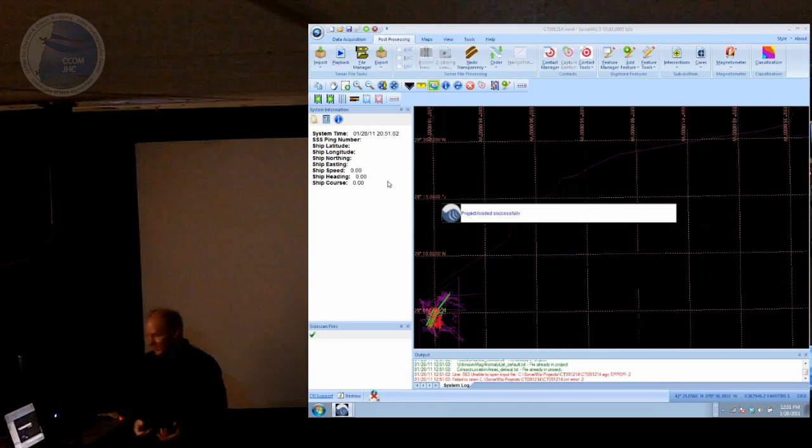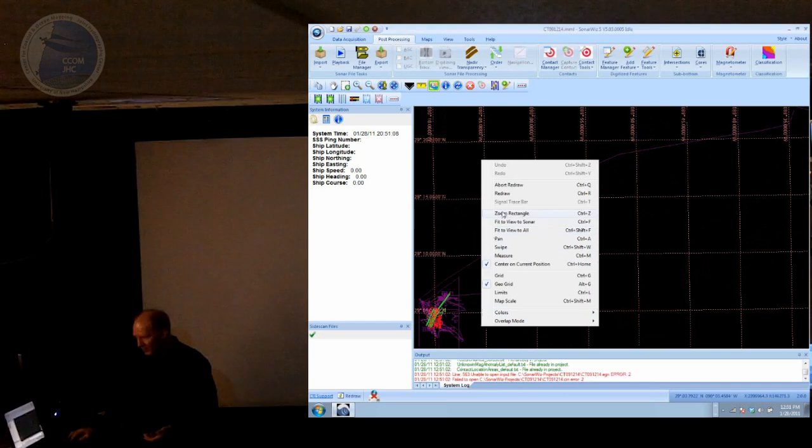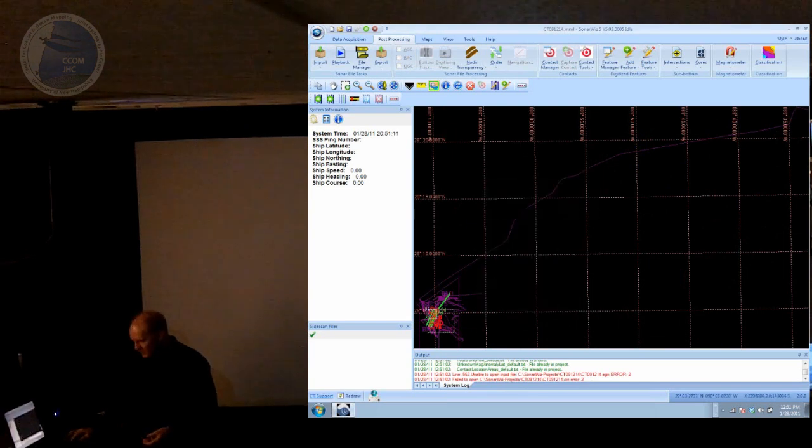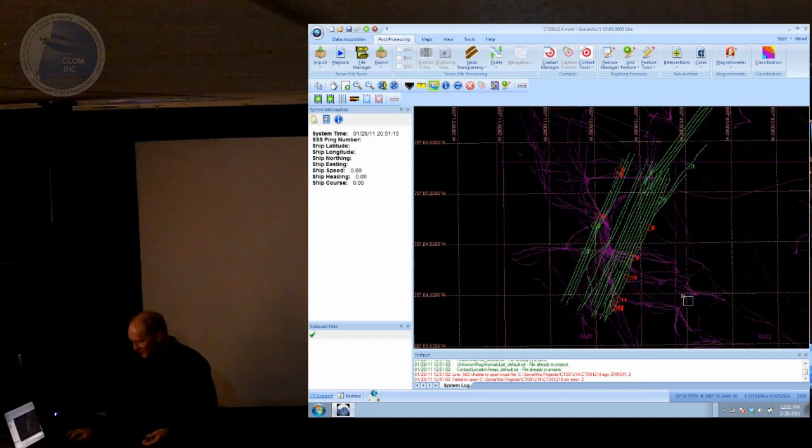So SonarWiz will collect, any of the real-time systems will collect magnetometer data. So you don't need anything special for that. But we do have a magnetometer option for post-processing. So this is some data that was collected by one of our customers in the Gulf of Mexico.